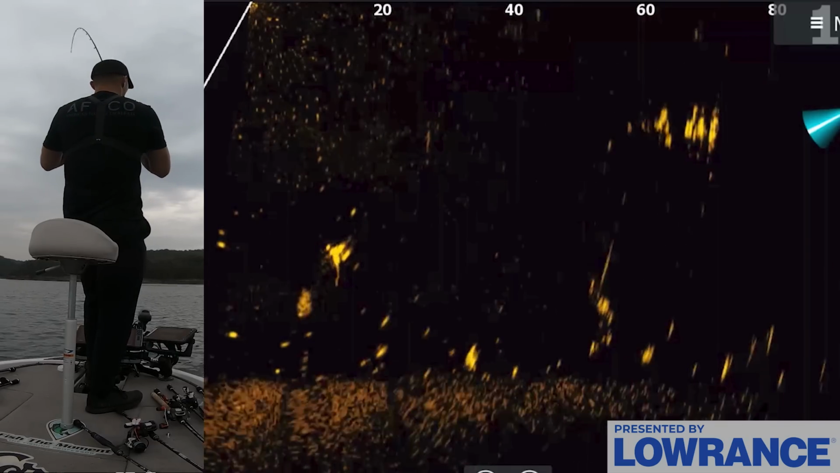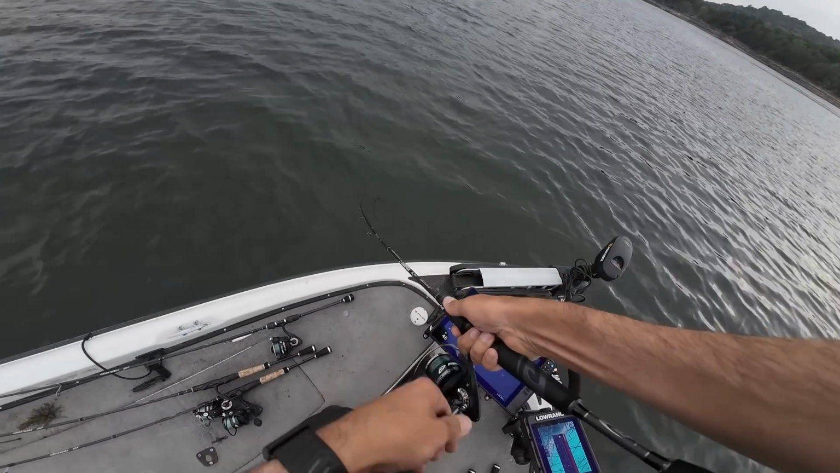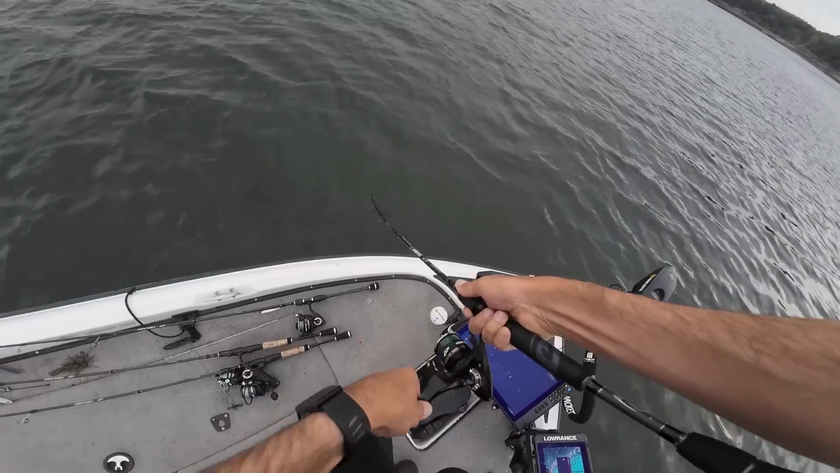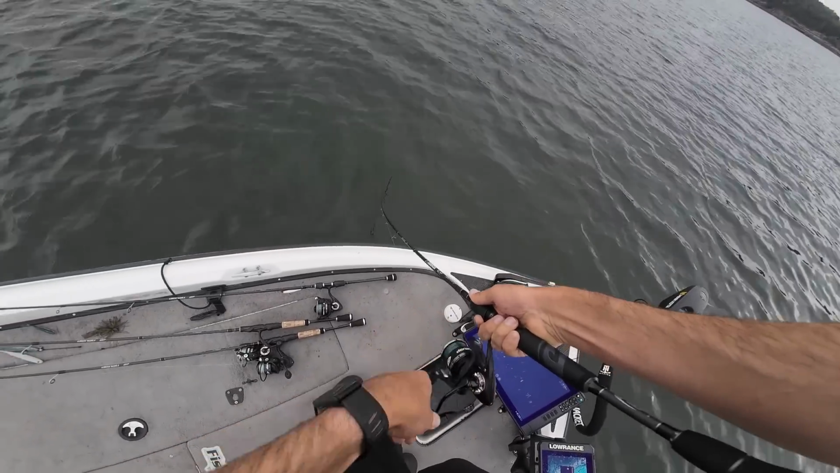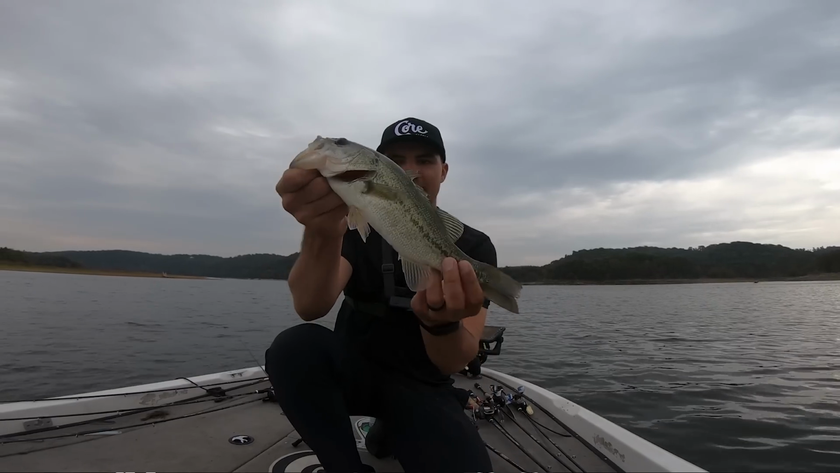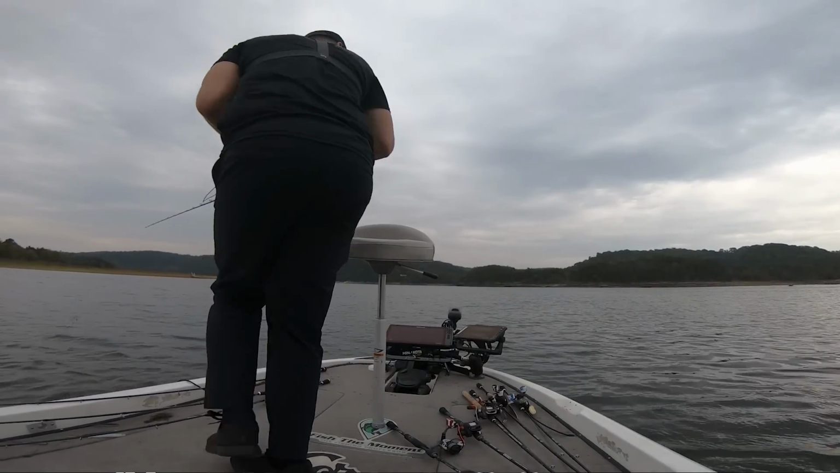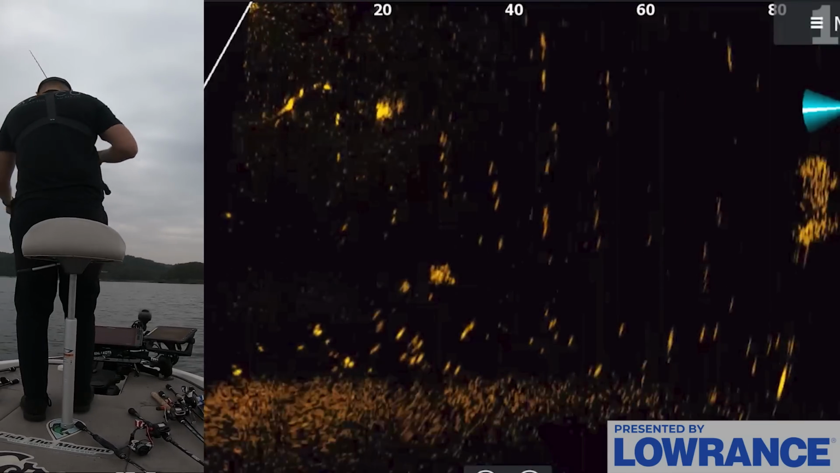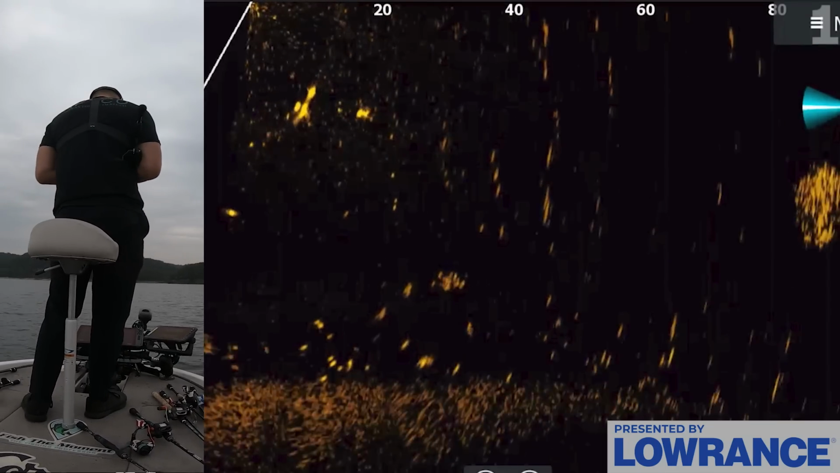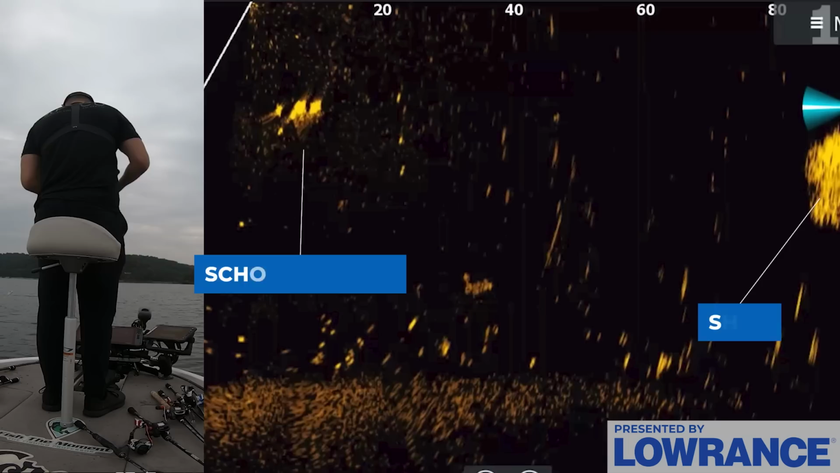Got him. There we go. Little fish here, nothing crazy, but got him on a little Core Tackle prototype. Finally, first fish actually ate it, and it's a largemouth. Nice one right there, just a little largemouth. Got him on a little Core Tackle prototype rig, and I've been throwing this around for a couple of trips, and it works really, really well on these fish.